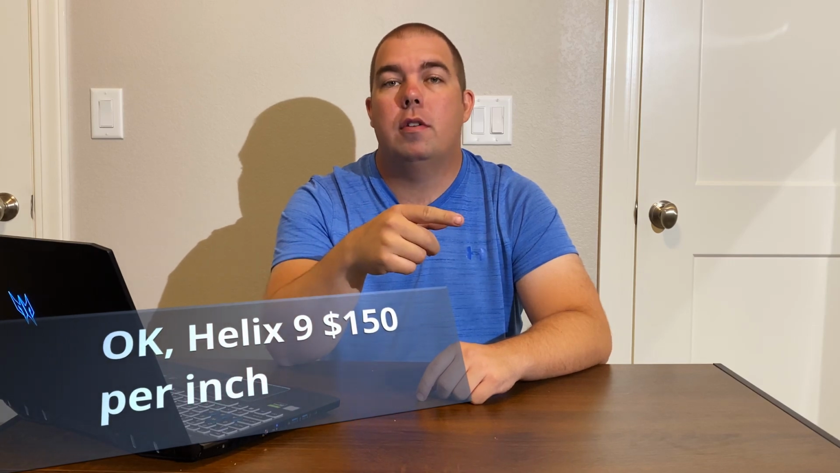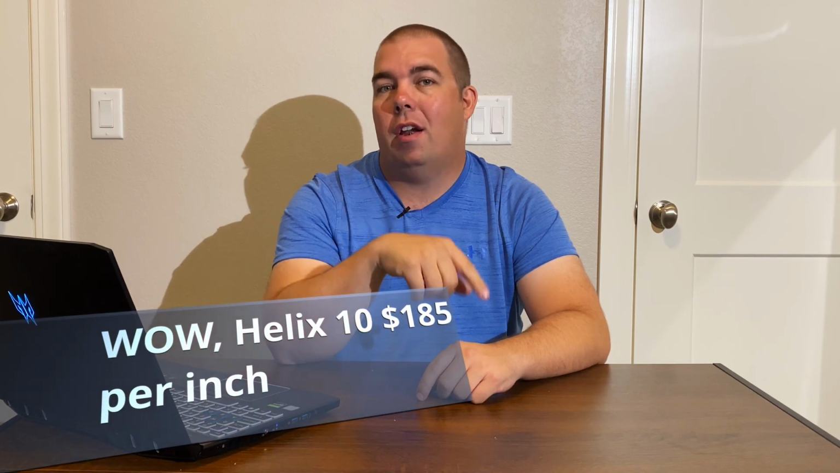So if you really want to look at the overall cost and you want to normalize it a little bit, so you take the cost and you divide it by, say, the inches that you get diagonally, the results are going to surprise you. Or maybe not, I don't know. They kind of surprised me. For the 9-inch, if you take the $1,350 and divide it by 9, so it's how many dollars it is per inch, the cost is $150. Well, you bump it up 1 inch, it's $185. And then you bump that up 2 inches and it's $195.